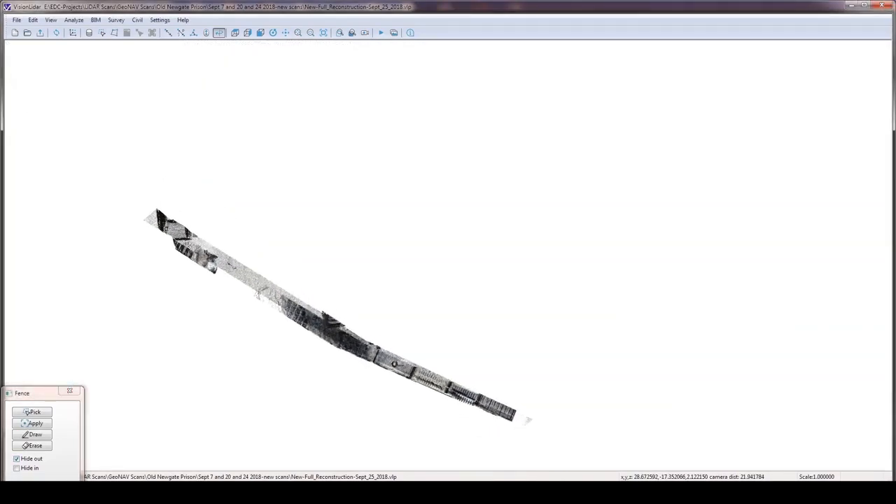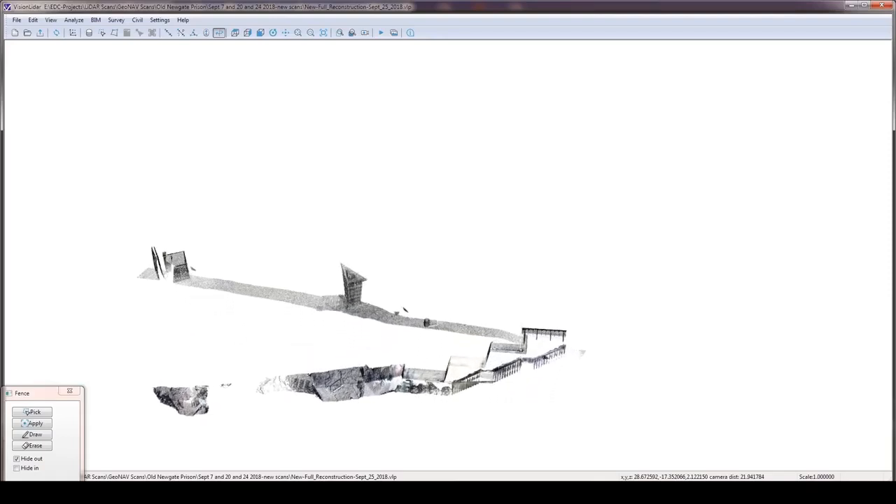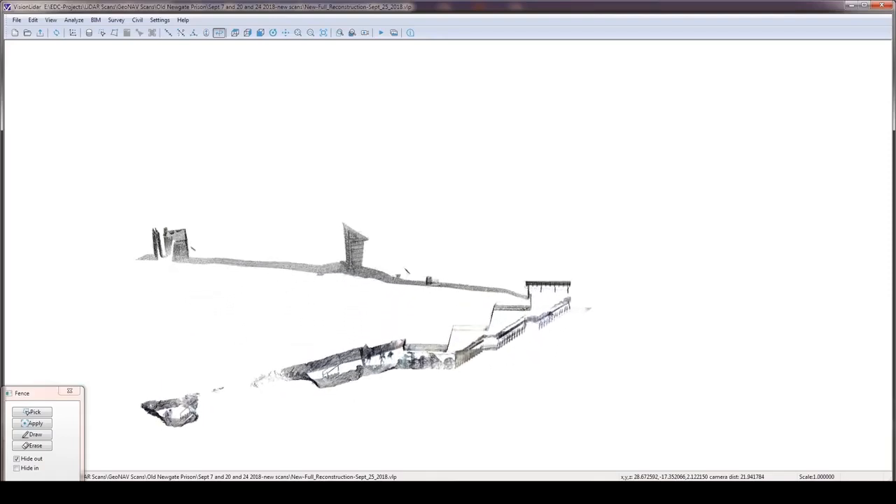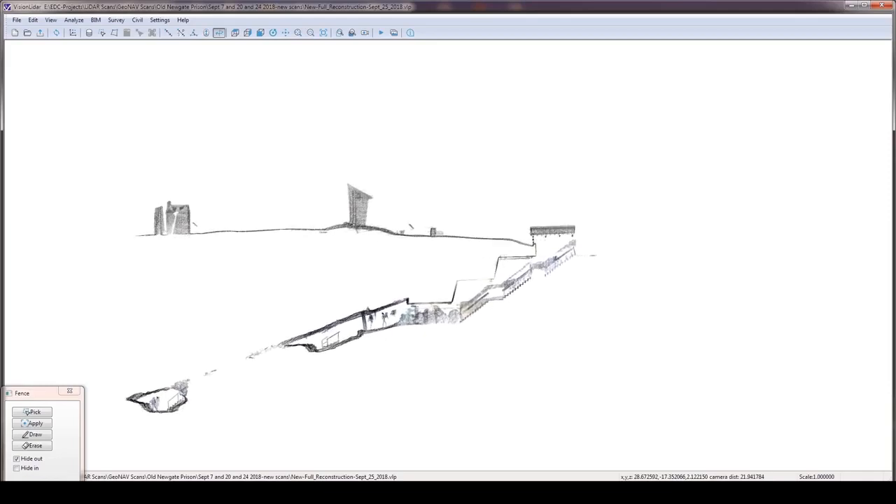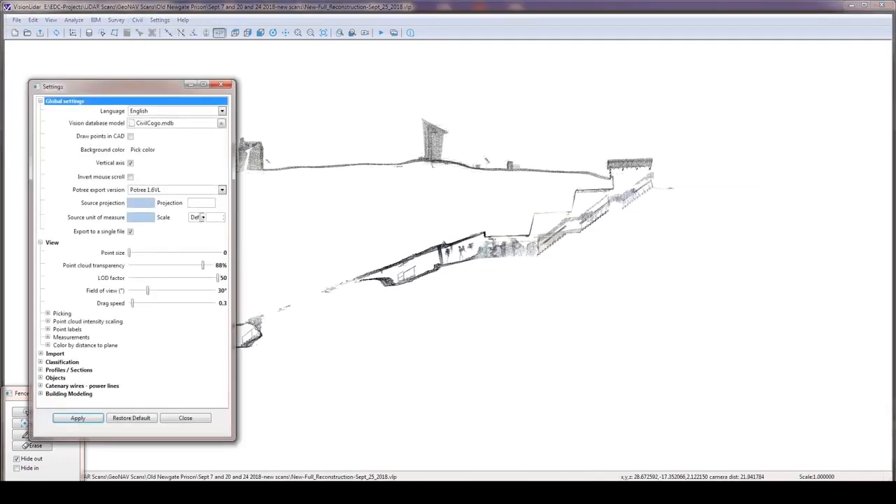And by capturing both above ground and below ground, I was able to show the State Historic Preservation Officer and the director of the site the relationship between the above ground and the below ground for the first time ever. They were really impressed by it.